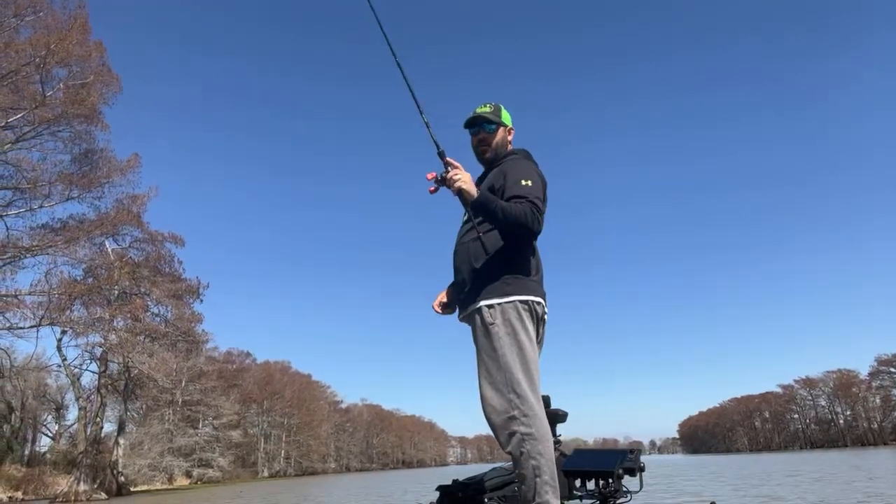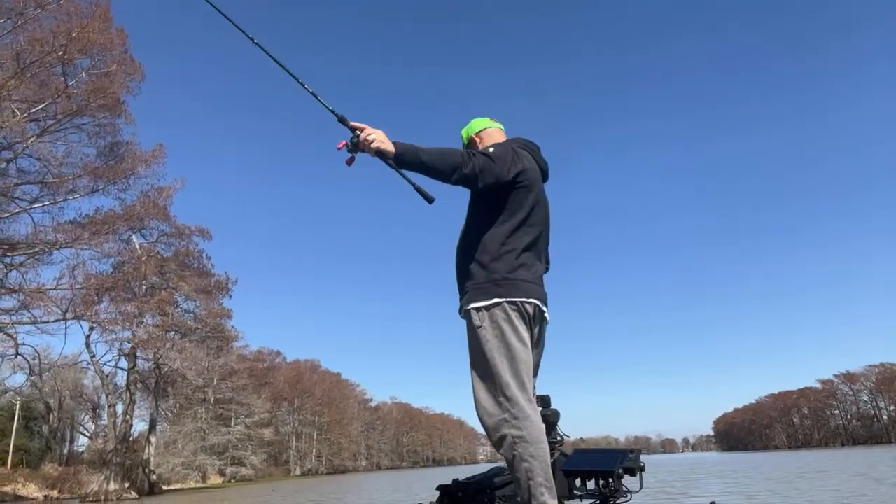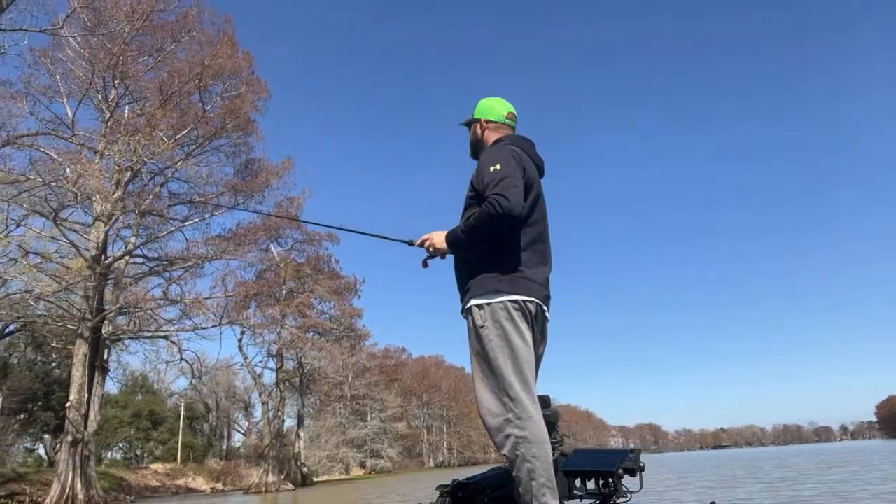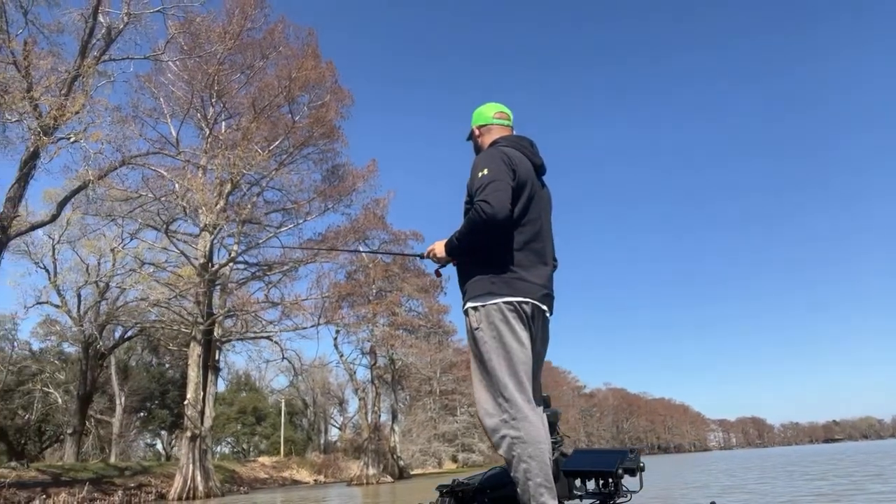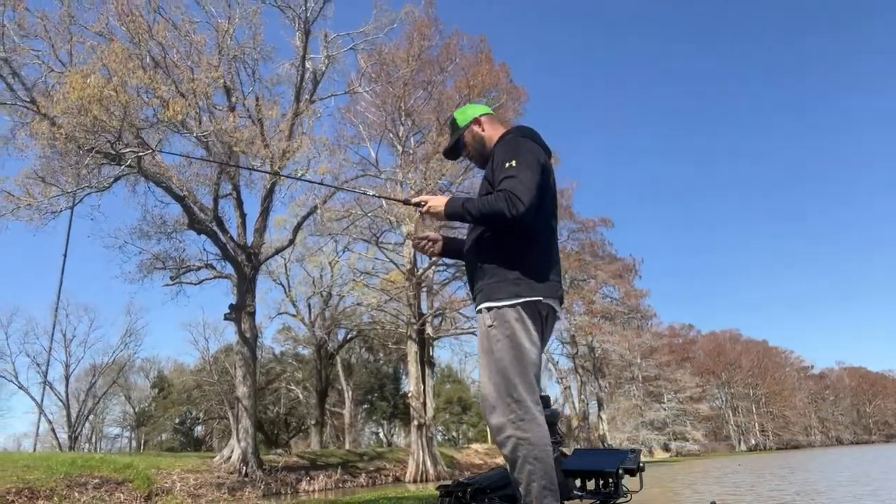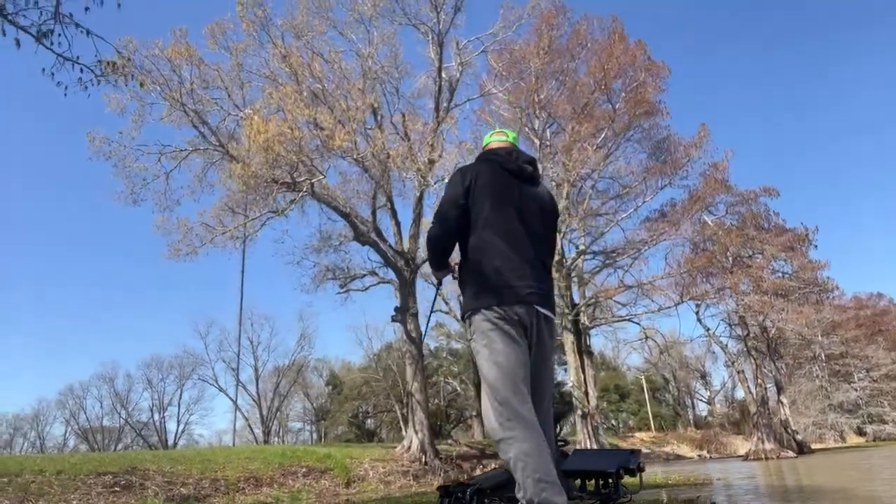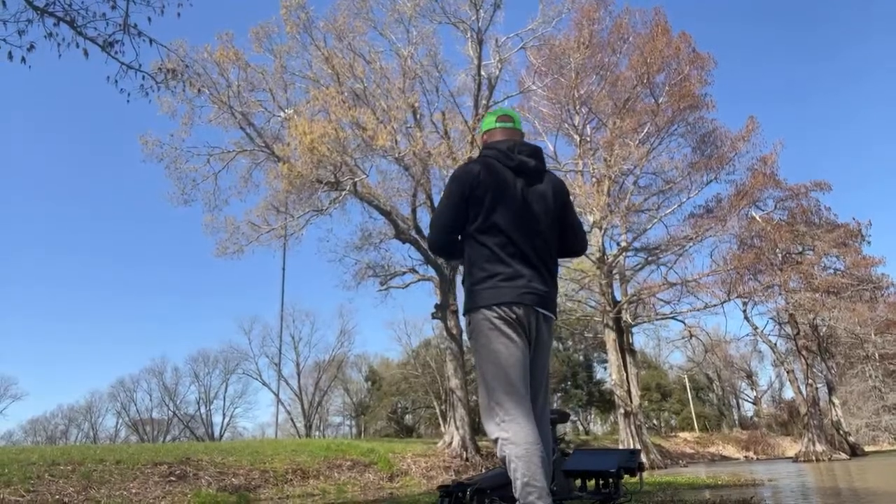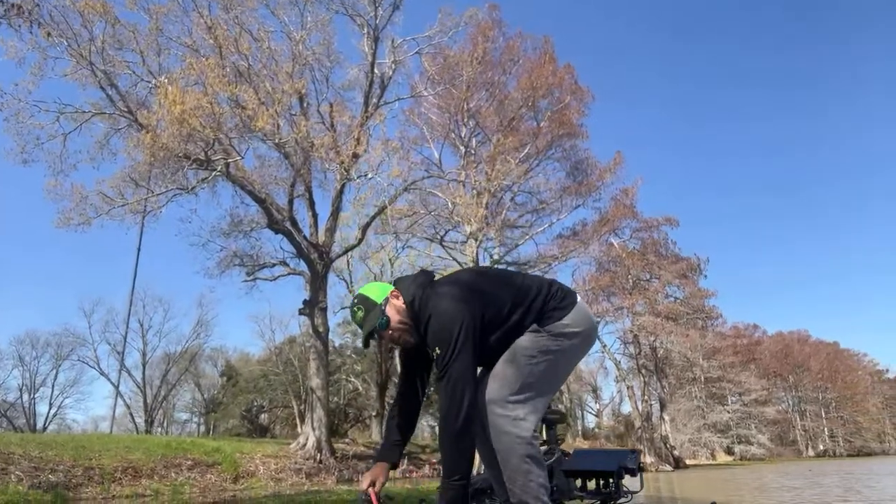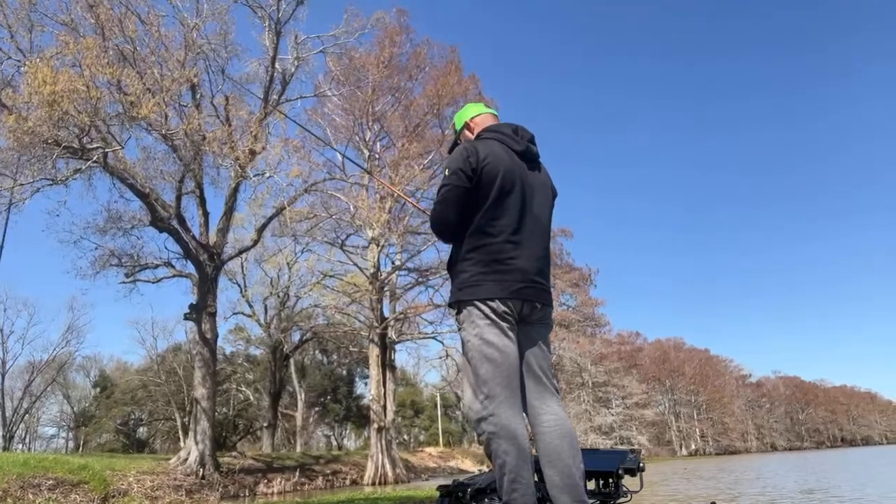Roll the old hang-up bait. Chatterbaits hang up more than any bait I ever put in my life. Might be a fish or two in this stuff here.